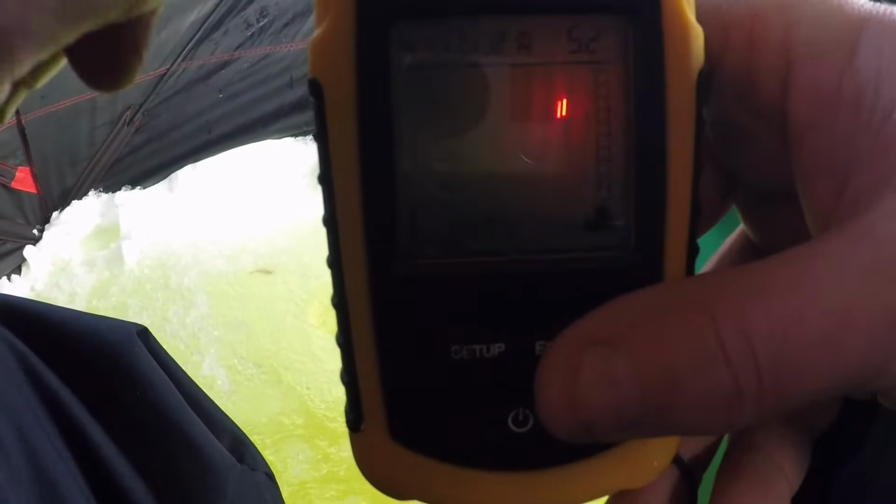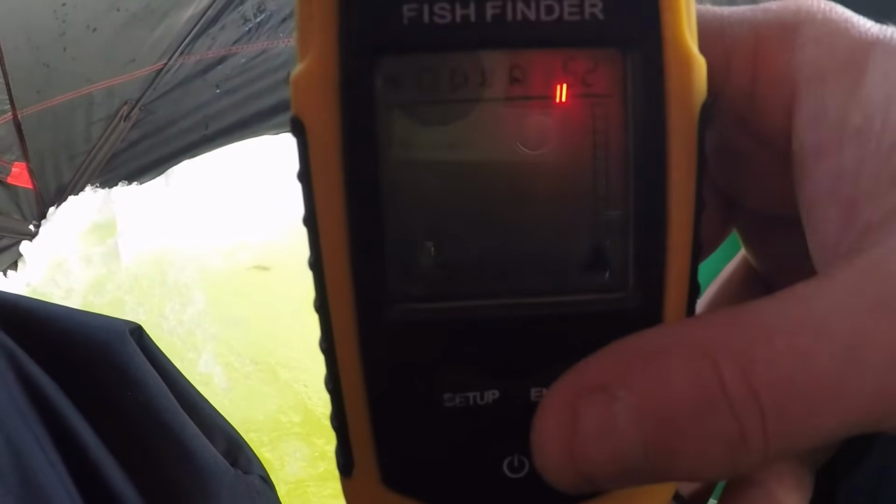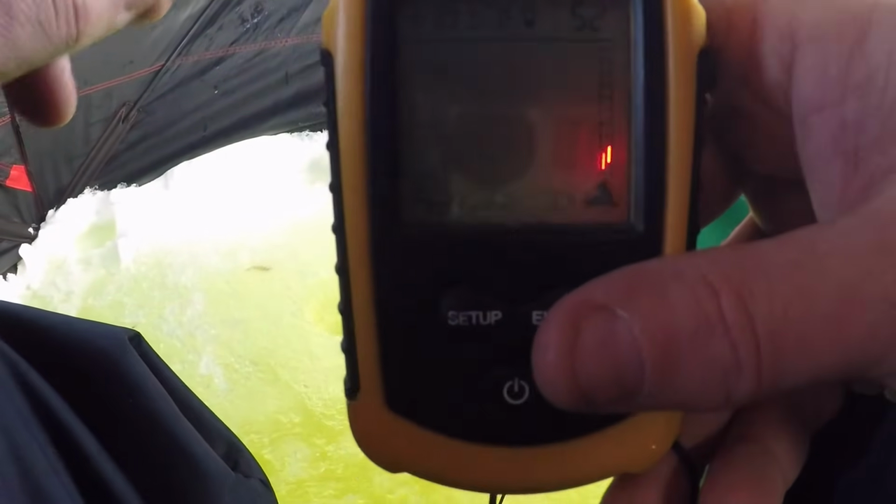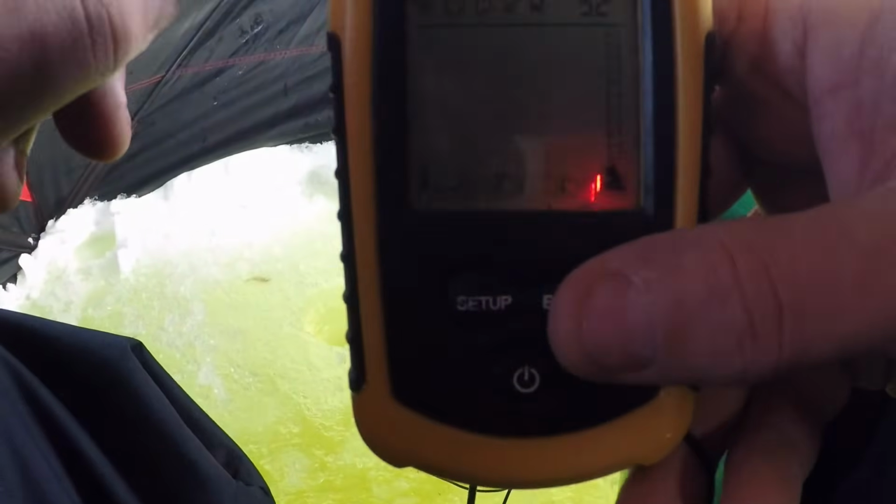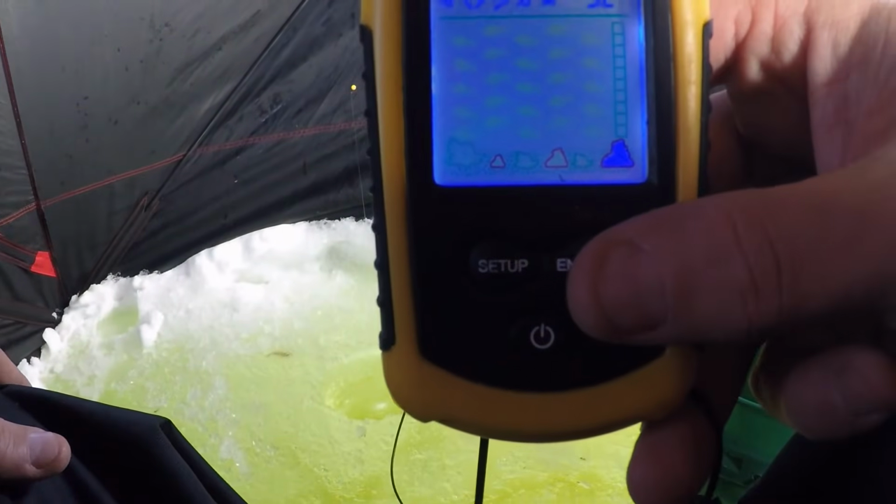So if every time you jig, the icon goes off, but then nothing is going off when you're keeping it still, that's probably your jig going off. So you need to turn the sensitivity down if you don't want it to read that way. But if you do want it to read that way, well, then by all means. I just don't fish it that way.